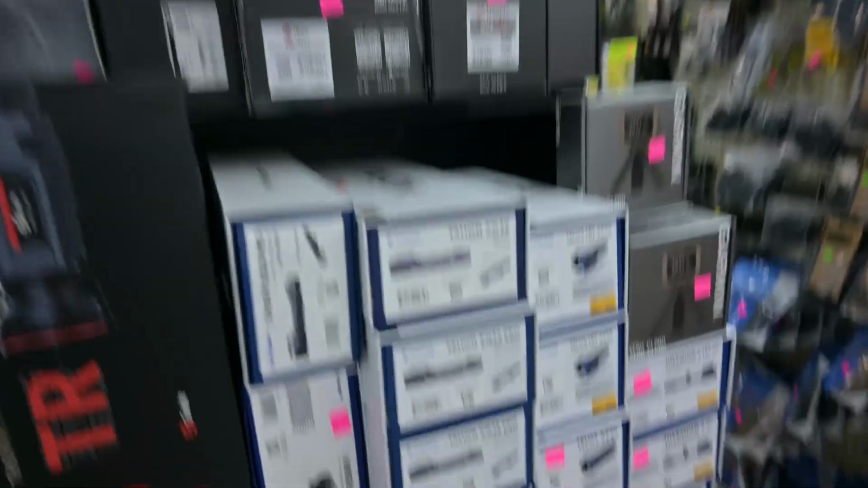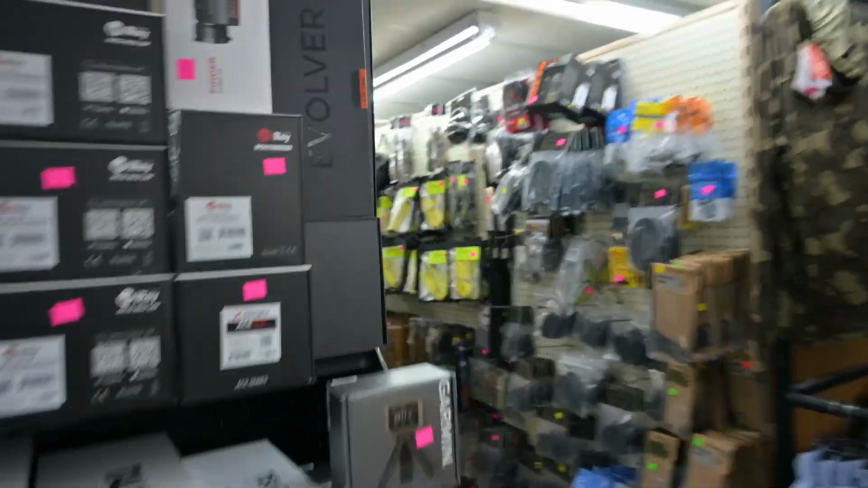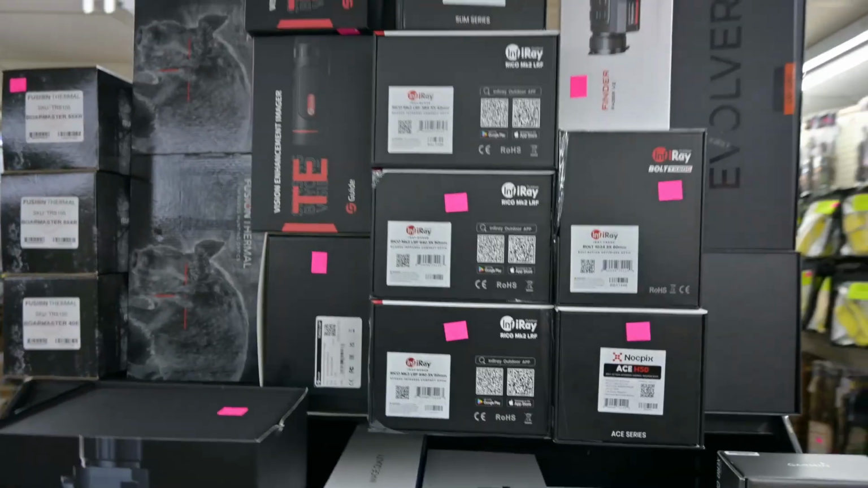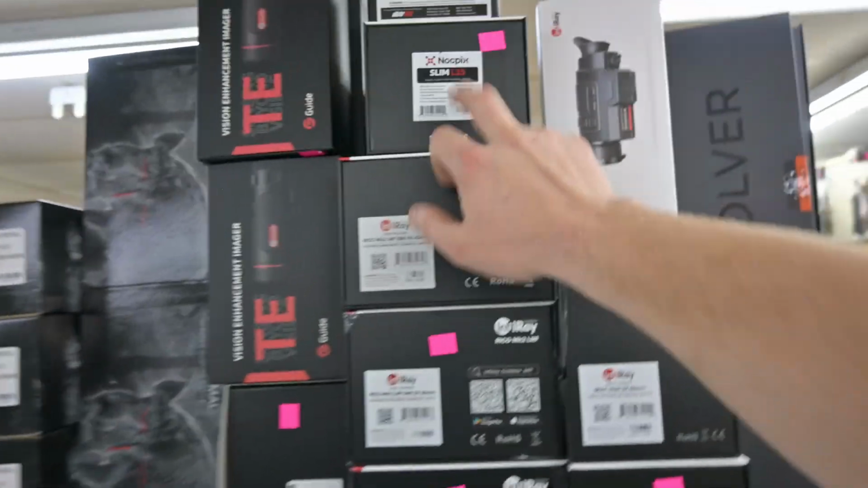So this is Johnny's, has a very good supply of thermals. If you're in the Eagle Lake area, they got Pulsar, iRay, the new AGM 1280 Evolver, which is awesome. The Knockpick Slim, man. These guys, they don't mess around getting stuff in stock. The stuff just came out. They got it. Little Envision. I told Jake we'd be here. Cool stuff, guys. Very cool.